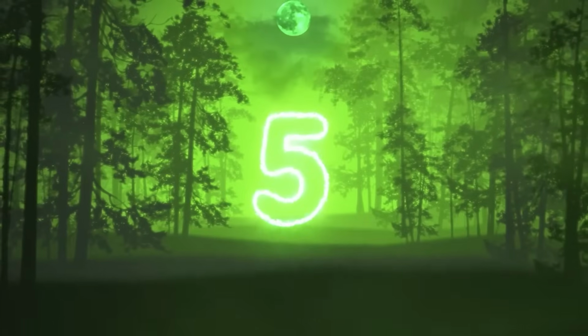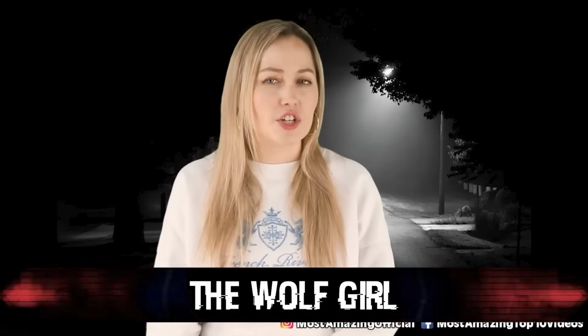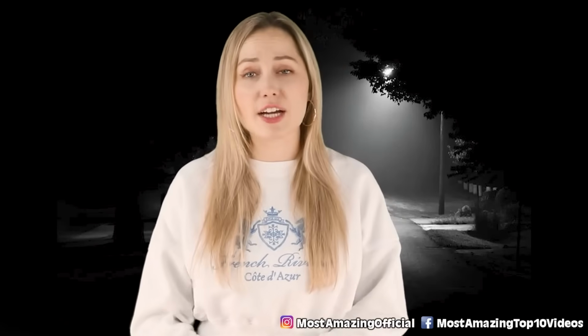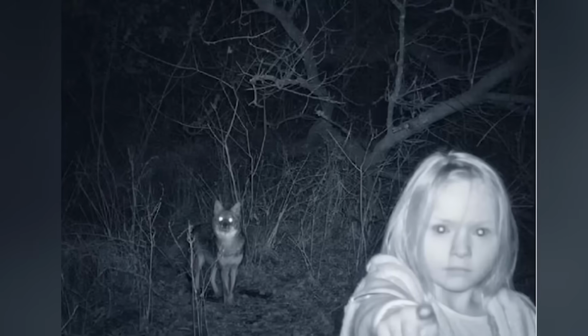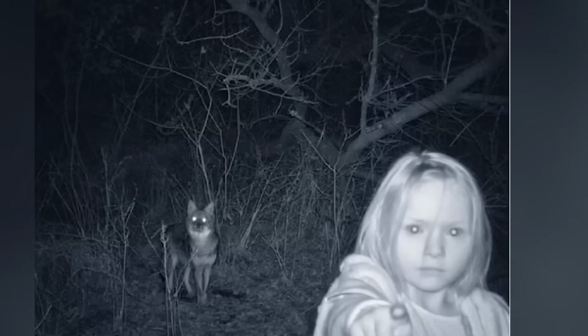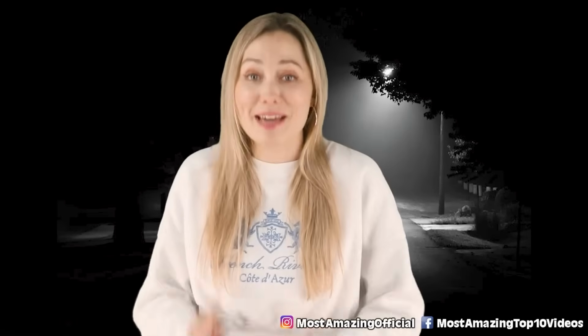Coming up at our number 5 spot, we have the Wolf Girl. The timestamp and location of this next photo is unknown, but what is known is that there is what looks to be a little female human in the middle of the woods at night, seemingly conversing with a wolf and pointing to the camera, in which she and the wolf are looking straight into. Either that or the wolf was creeping up behind her and 1 second later she was dinner. But regardless, this is such a creepy pic to see.